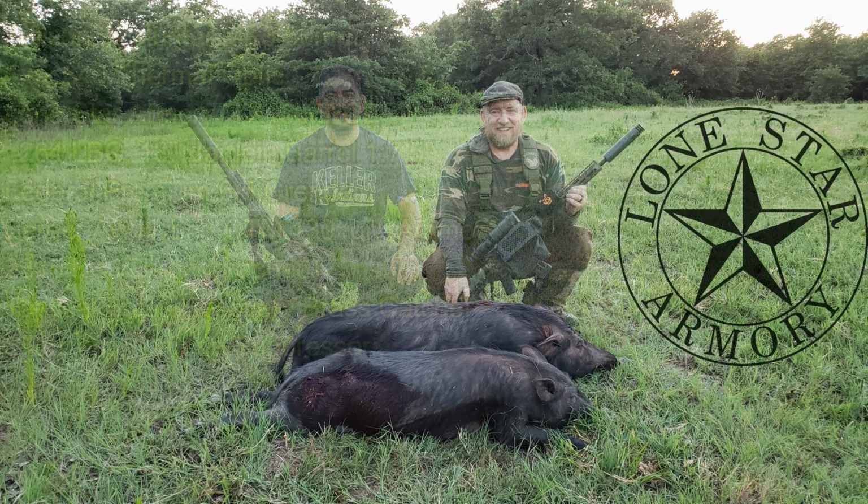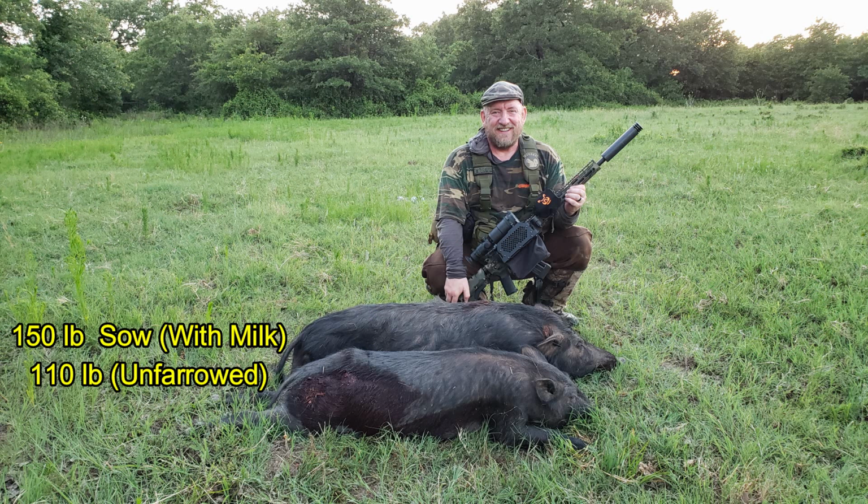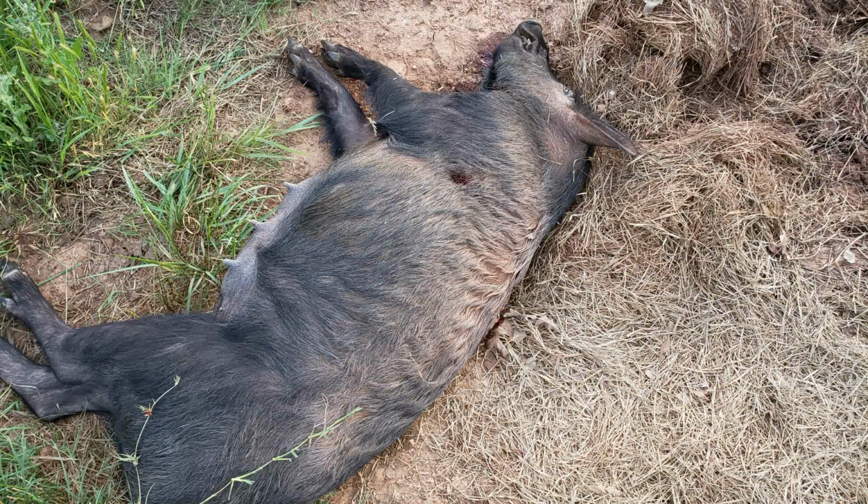And I'm going to be running a brand new Lone Star Armory TX15 multi-purpose carbine enhanced that they've graciously loaned to us, and shooting Burger Hybrid OTM 130 grain bullets. The downed hogs are a 150-pound sow and a 110-pound unfarrowed sow. And here you can see where the shot entered just behind the shoulder.